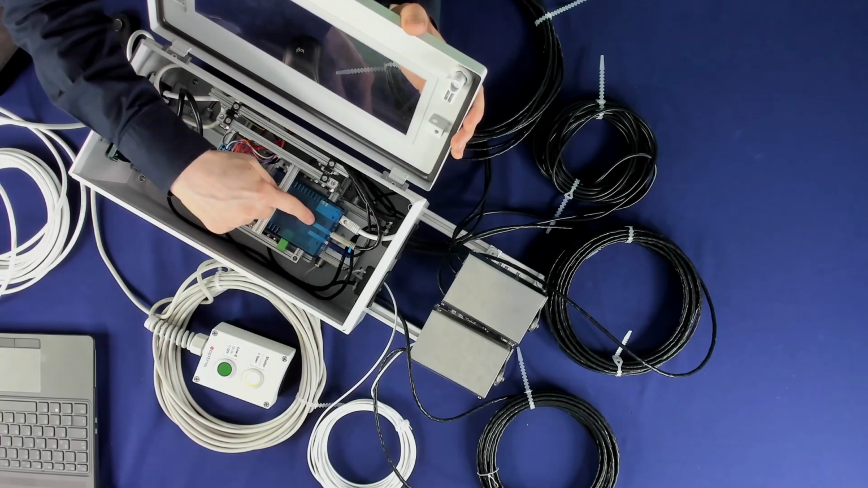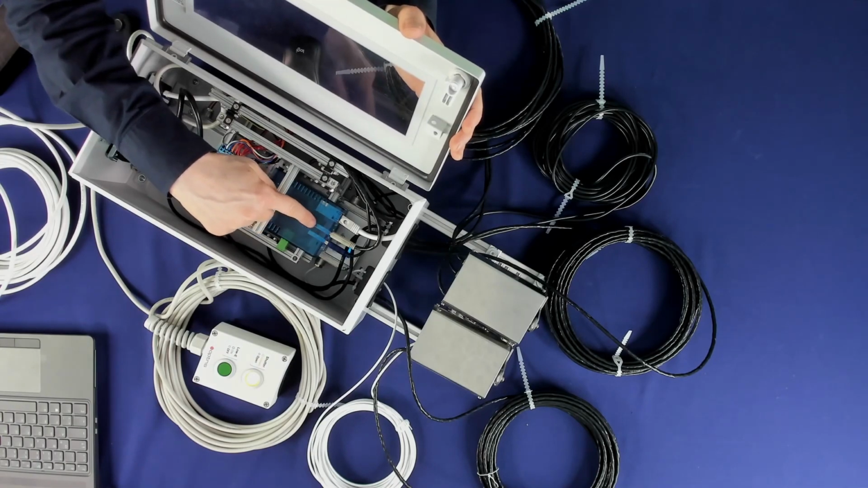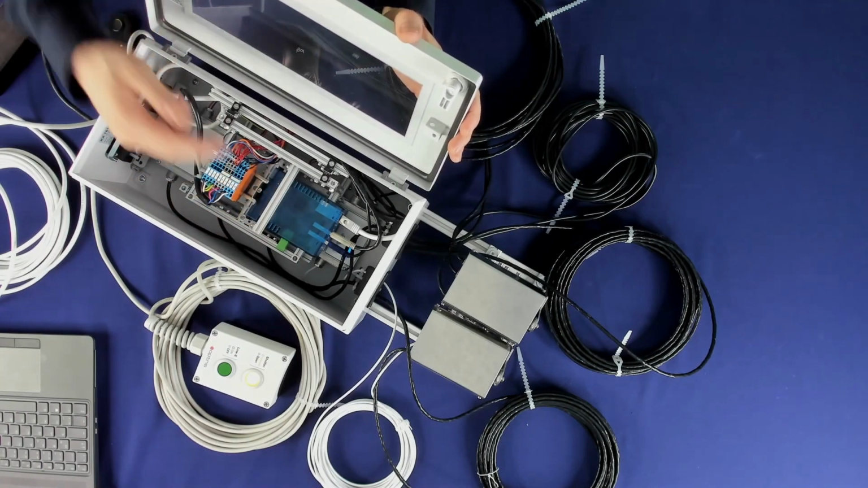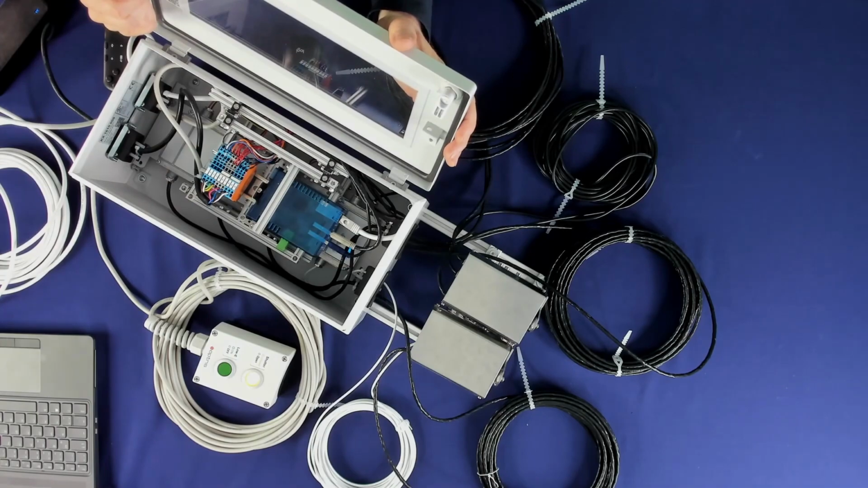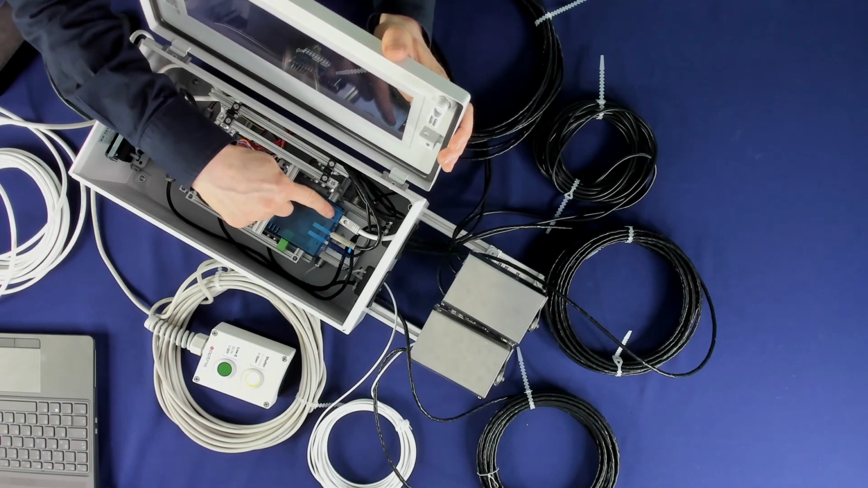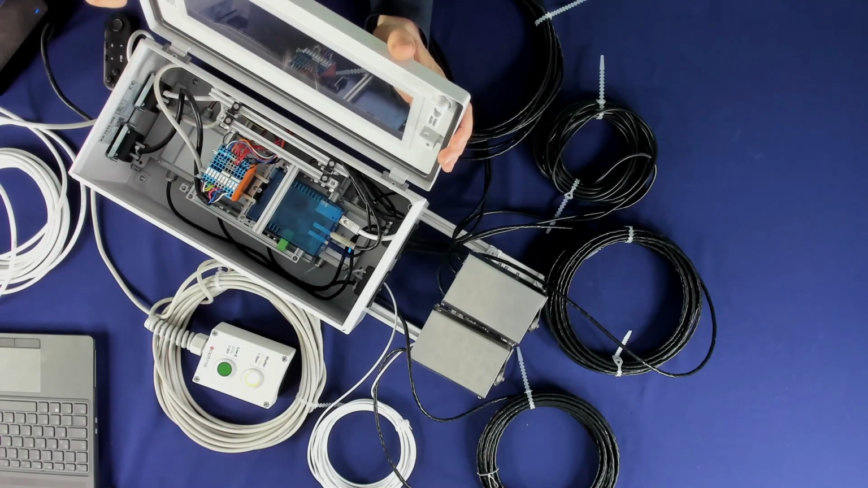The second port of the USB server we are using for the reference sensor, the CTG5 sensor, which is directly connected to the USB server. This is the power supply for the reference sensor, and this can also be used to see in the Compact Connect software the temperature time diagram of the reference sensor, the CTG5 sensor. Here we have the Ethernet connection. This is a direct connection to the PC, because we have a point-to-point connection. That's all regarding the USB server.